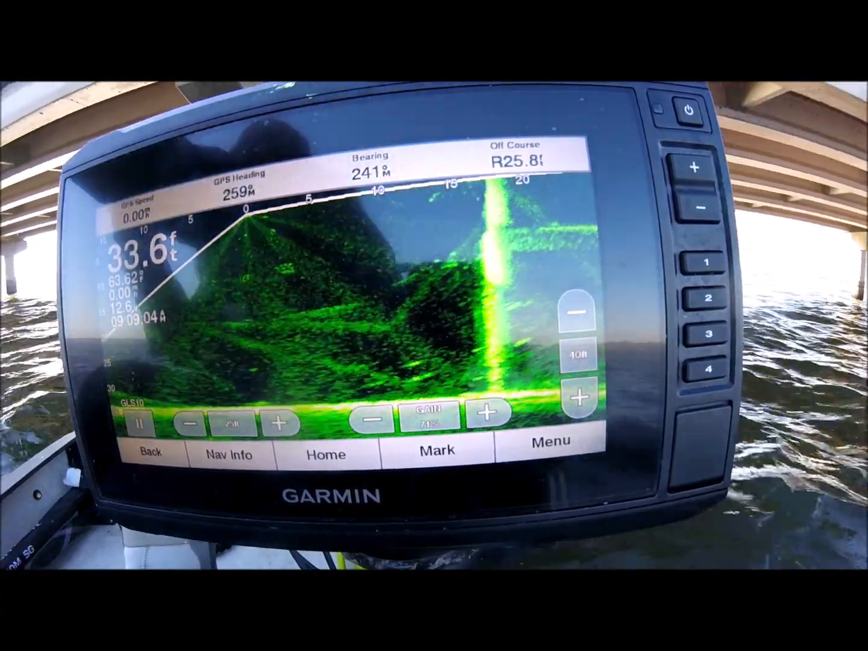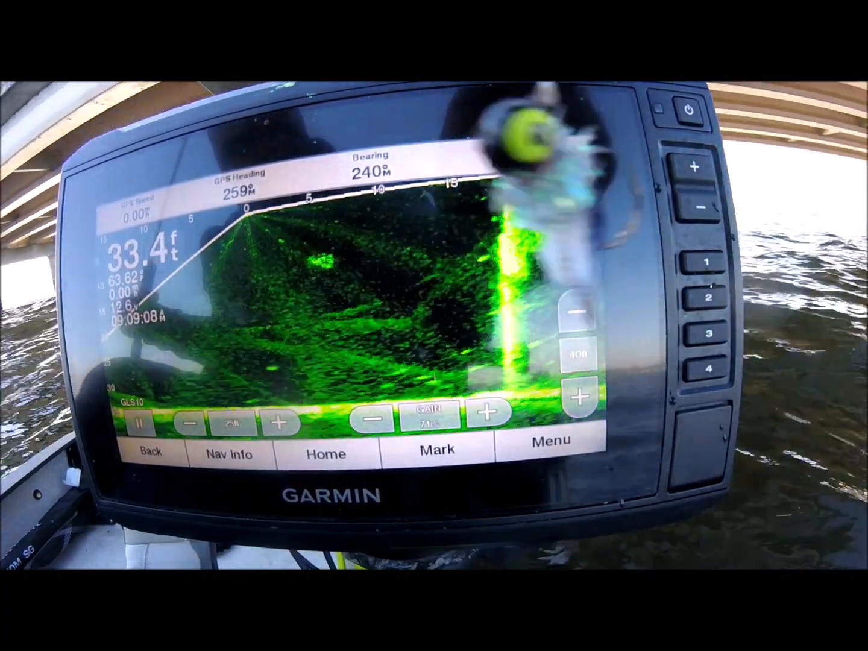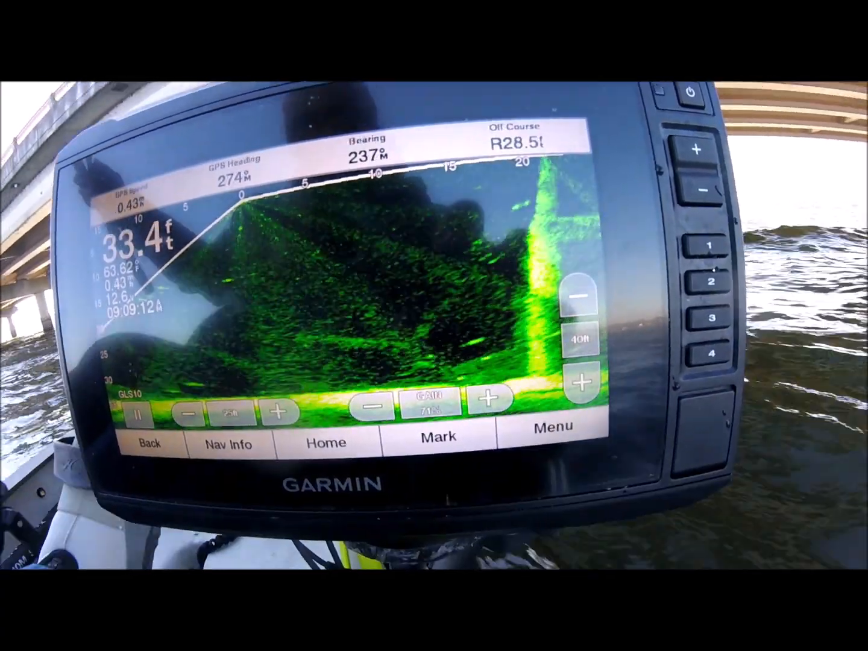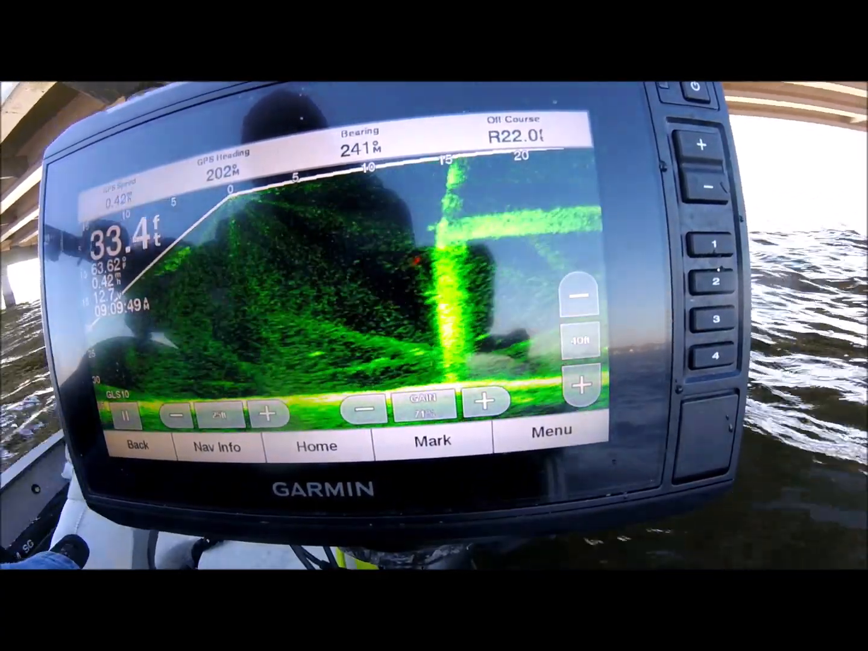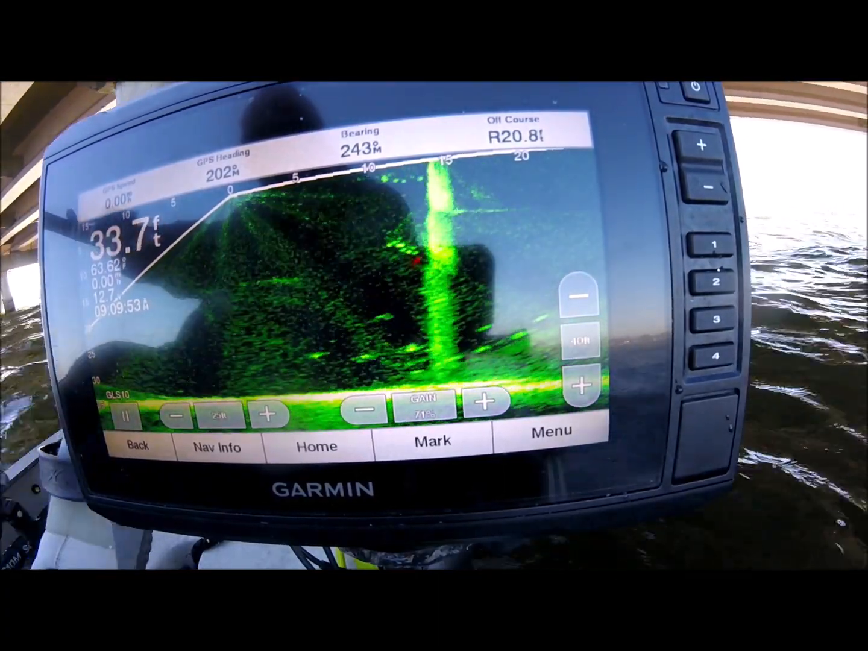Because they took one of my crappie bites. Y'all didn't get to see it, but they took one of the bites off of that jig. So let me turn it off and turn it back on. Let's retry this, y'all. Get in focus.